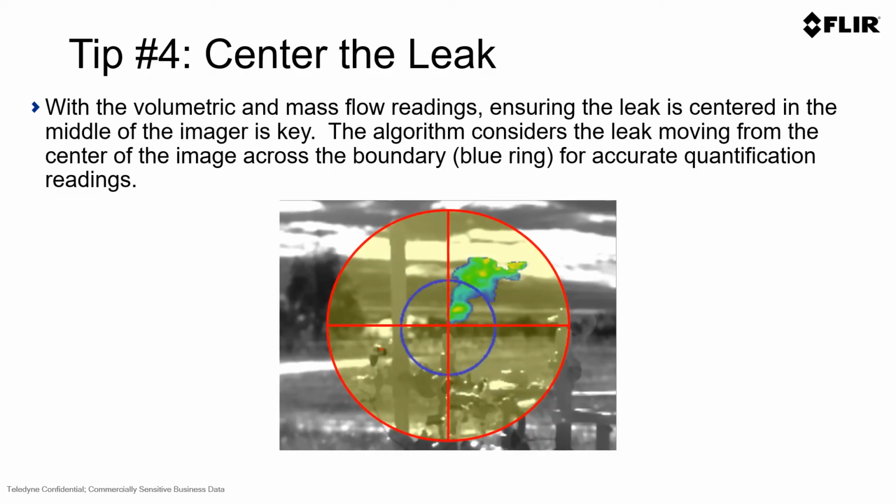Another tip in using QOGI from FLIR is to try and center the leak. You would want to do this especially in the flow measurements, and it's not as important in the concentration measurements. Using the technology, you want to try to center where the leak is exiting from any component and put that in the middle of the blue circle. This helps us ensure better accuracy as the emission travels throughout the blue circle and then across the boundary so that we can have increased accuracy in using our QOGI technology.